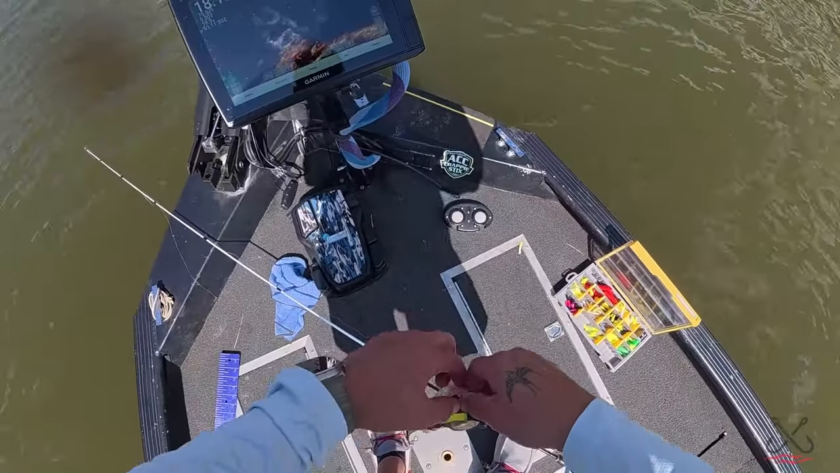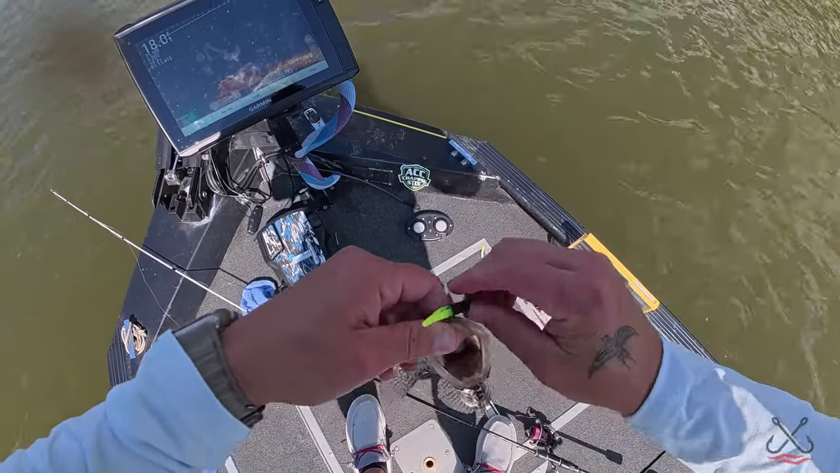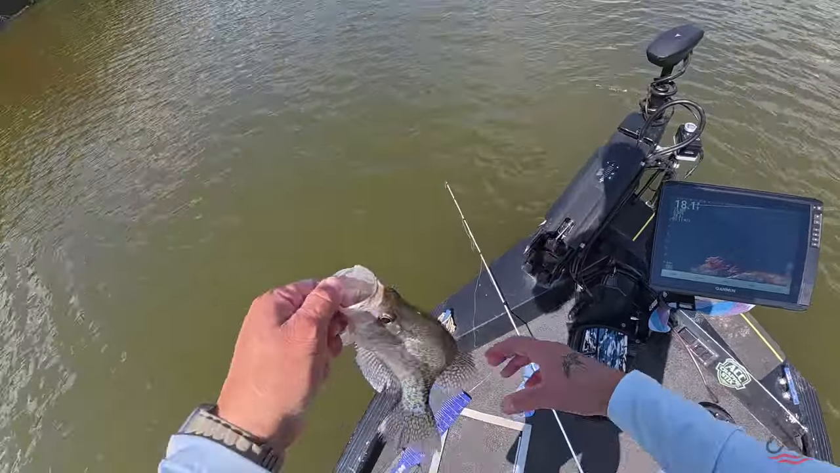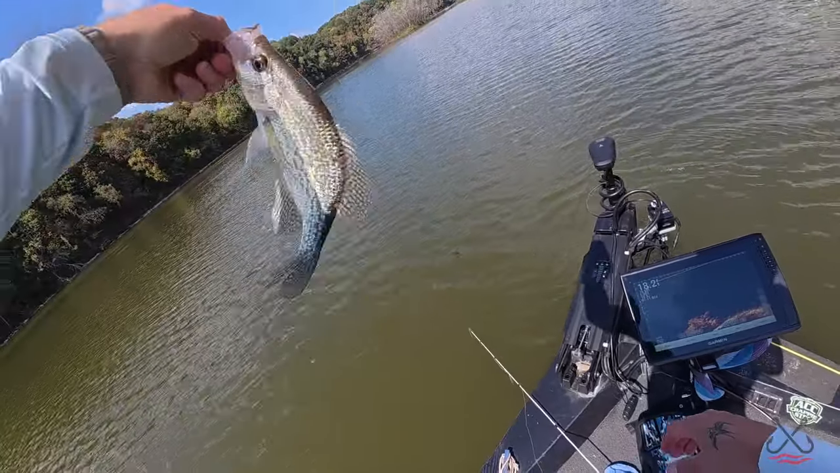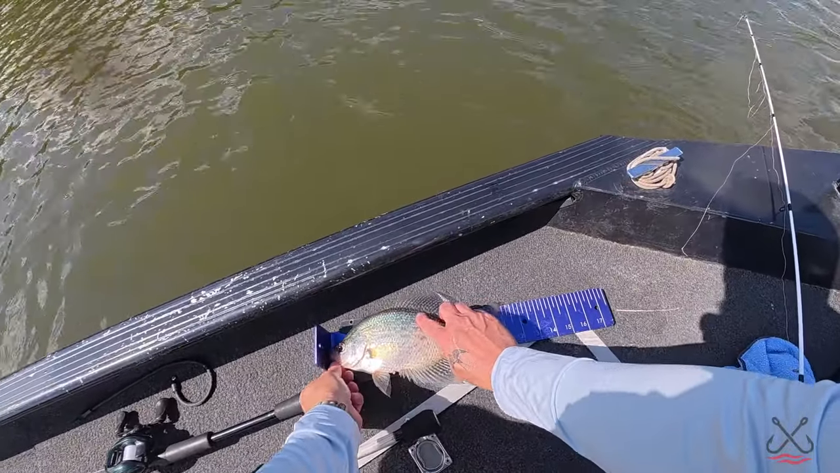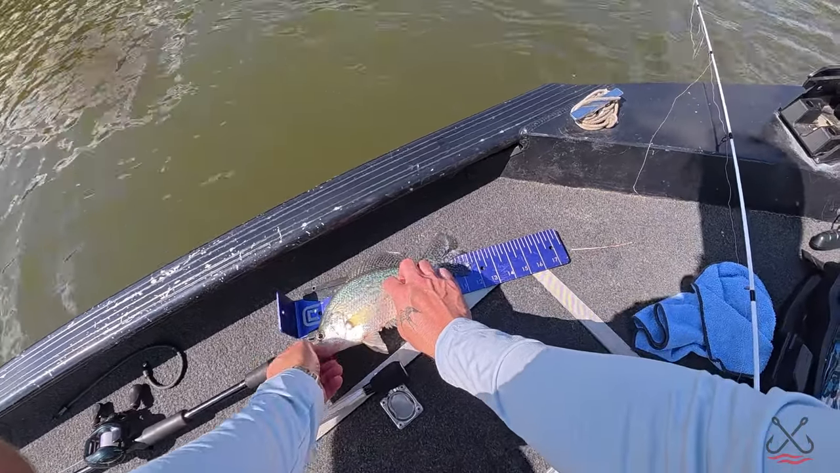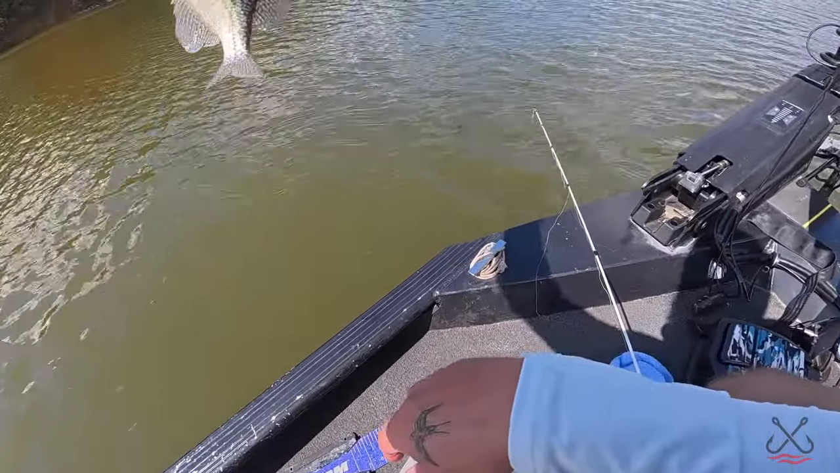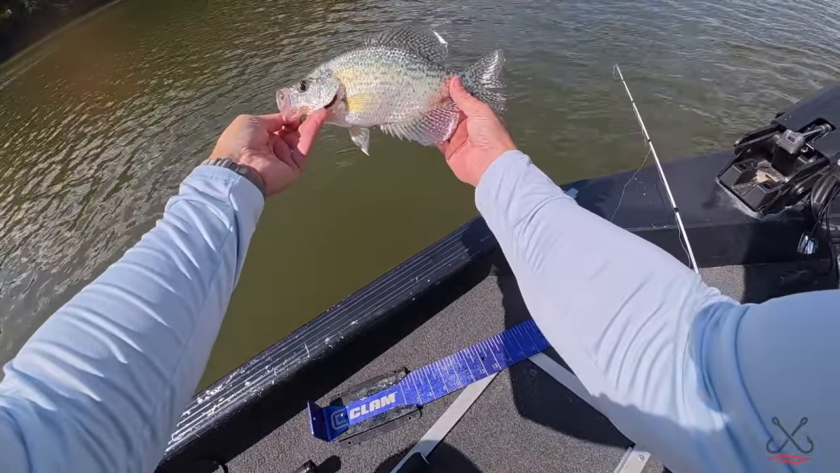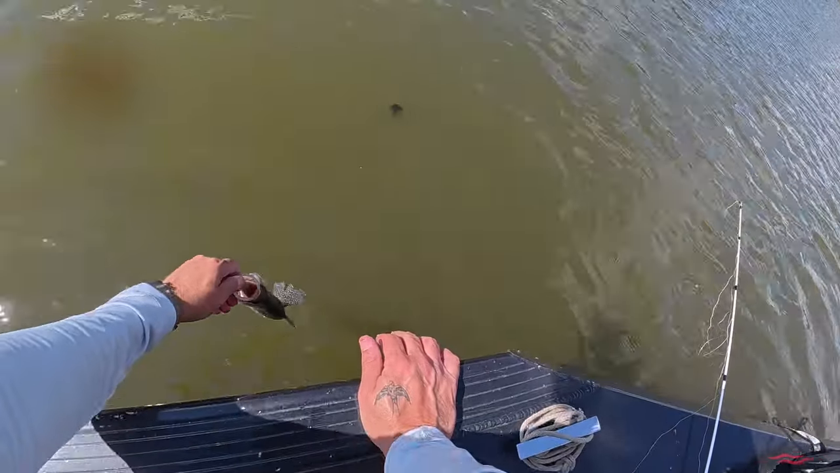Well, that's a good crappie. I'll tie that thing back on. Look at that black crappie. Oh yeah, 11 inches. Good size. I'm not going to keep any today. I'm just enjoying fishing. Beautiful crappie. Look at it. Gorgeous. They're pretty game fish. Let's let it go.